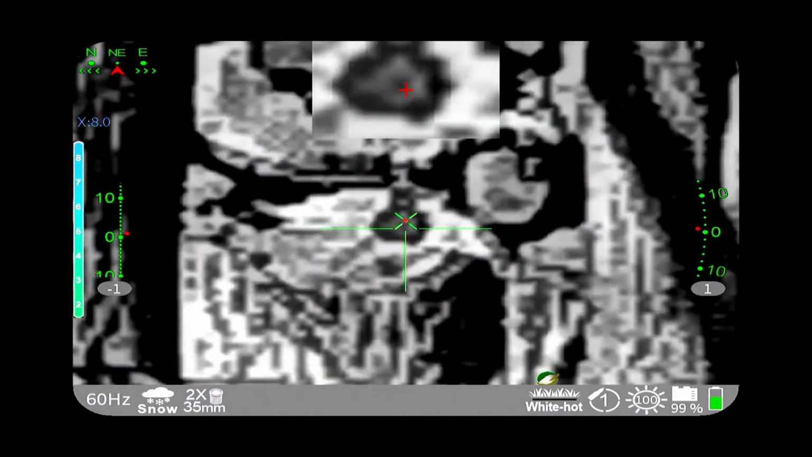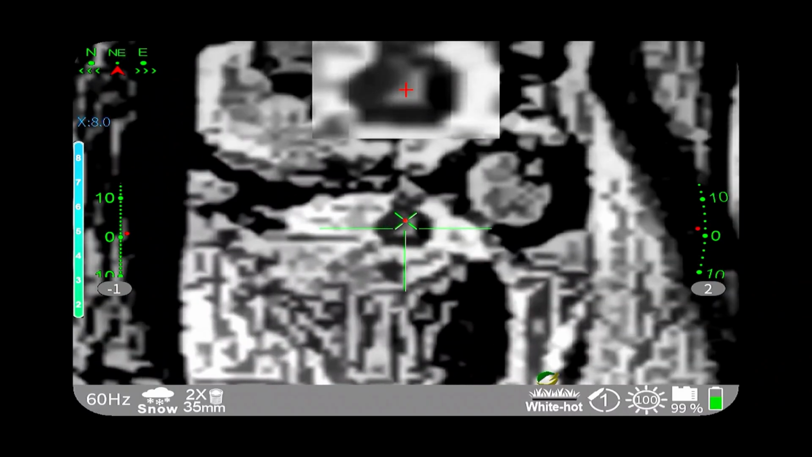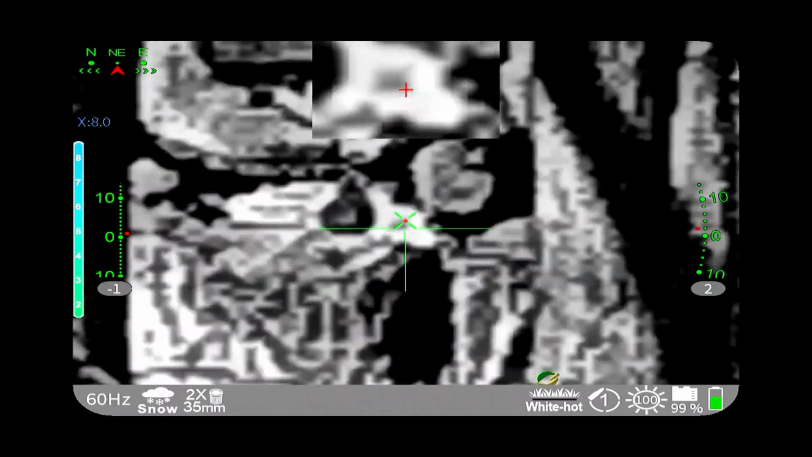So let's take a shot. This is a steel target at the bottom here. It's not going to move when I hit it, but we should hear ting. Bullseye. Dead on the money.